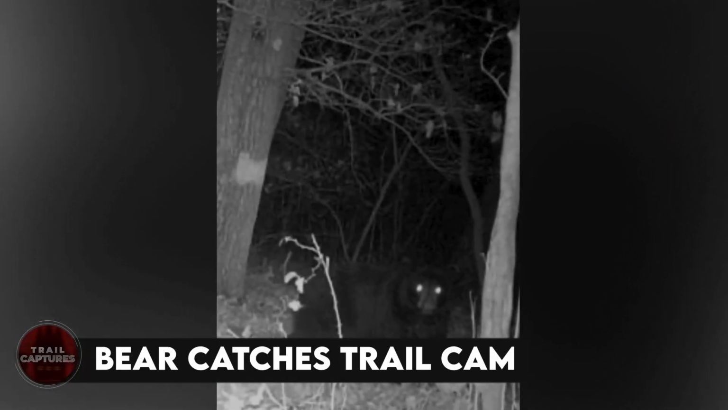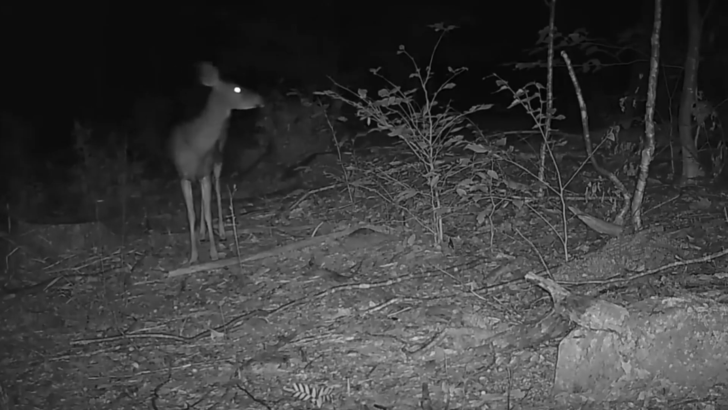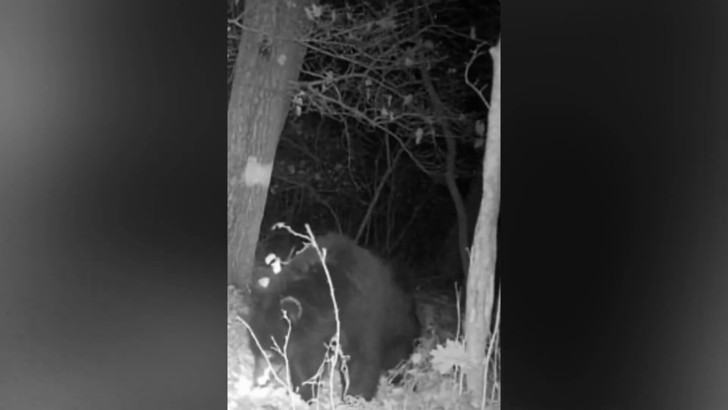Bear catches trail cam. Trail cam catching animals doing their usual stuff is old. Animals catching trail cam recording them is new these days. Take this bear for instance. He was going on his way when suddenly he turned towards the camera, giving it a look like acknowledging the fact that the camera is there.